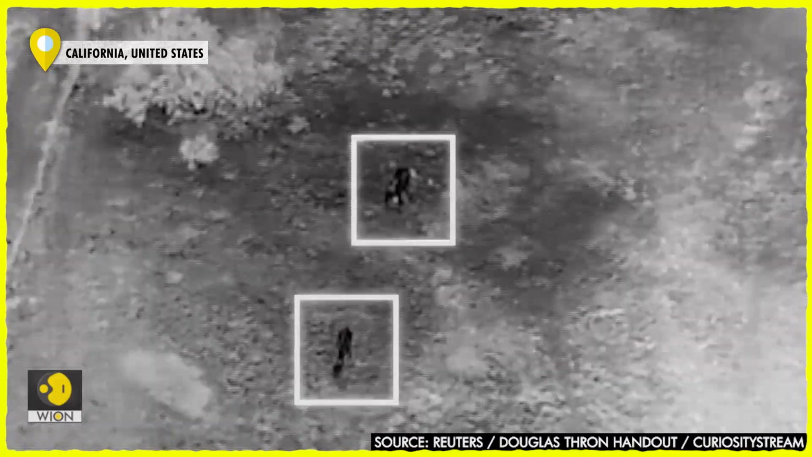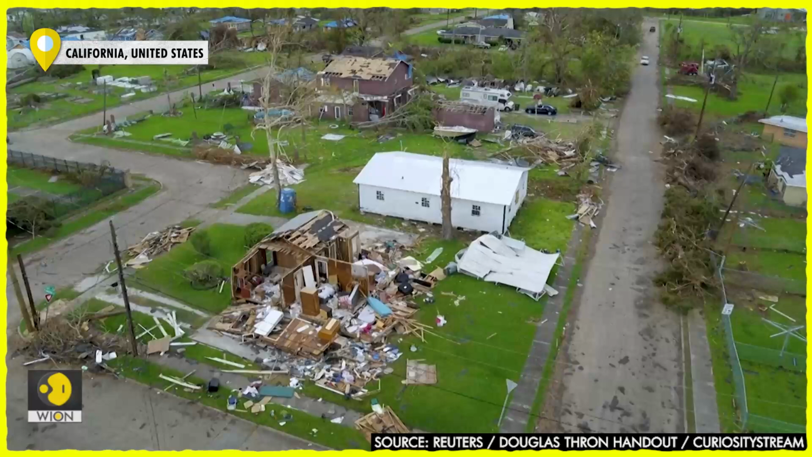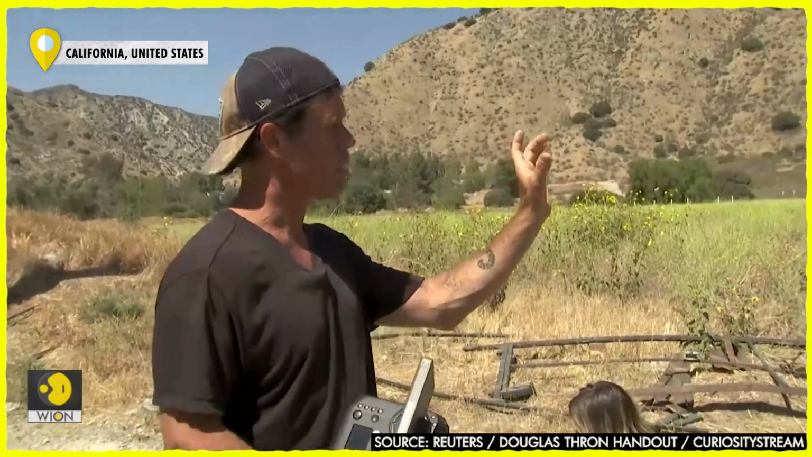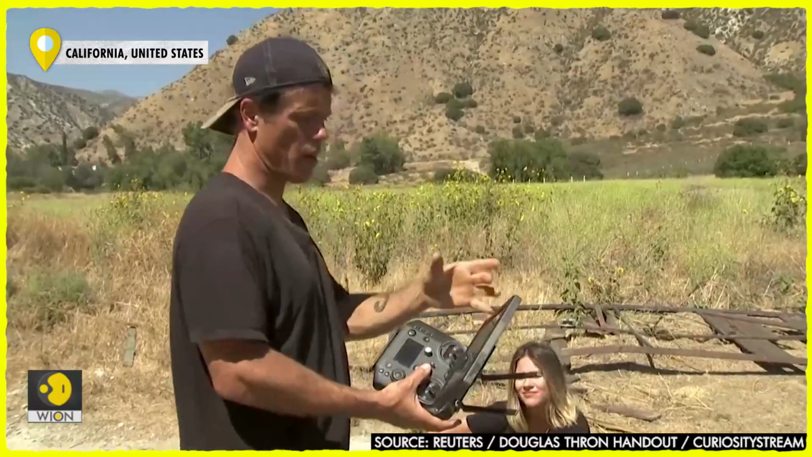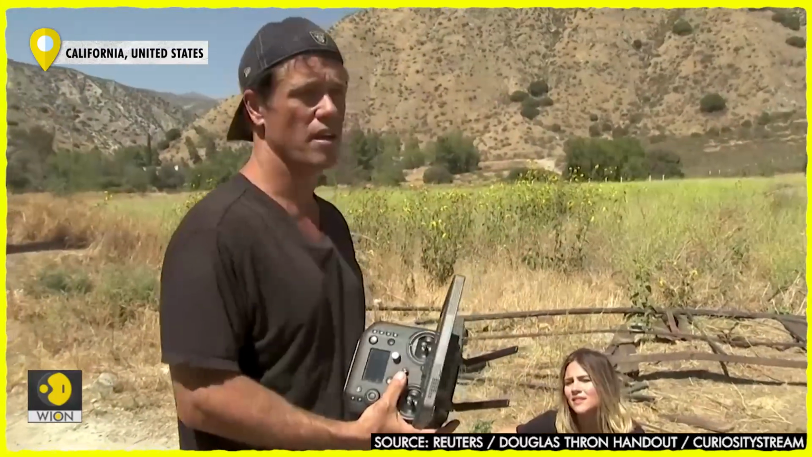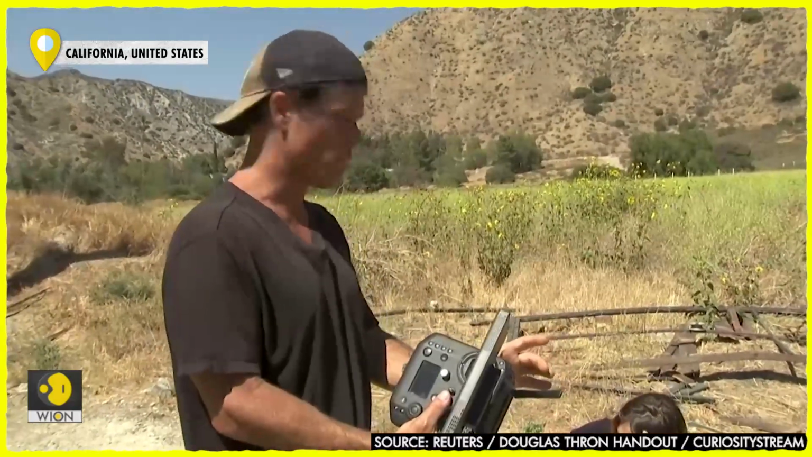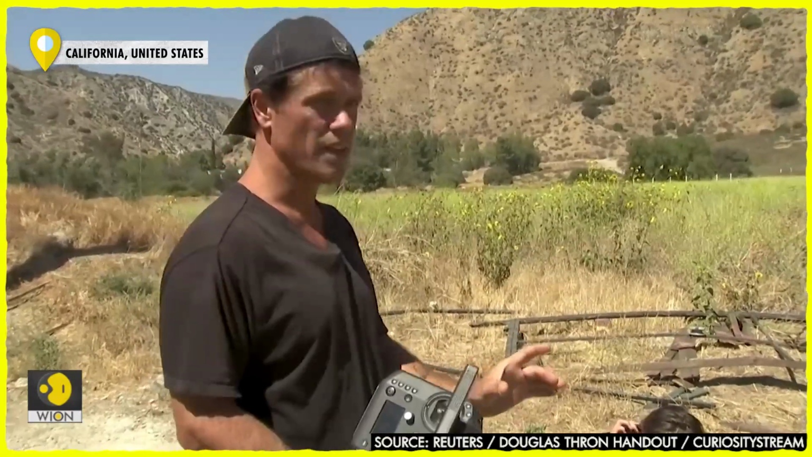Thron has rescued hundreds of animals to date and wants to expand his business. So I was able to get little spiny looking porcupine-like animals like echidnas to little tiny pygmy possums in a tree that were like the size of a mouse. So it can pick up, and then like here in the California desert I can find a kangaroo rat. So it can get really small, so it doesn't need to even be like a big dog or a cat. It can get really tiny animals.